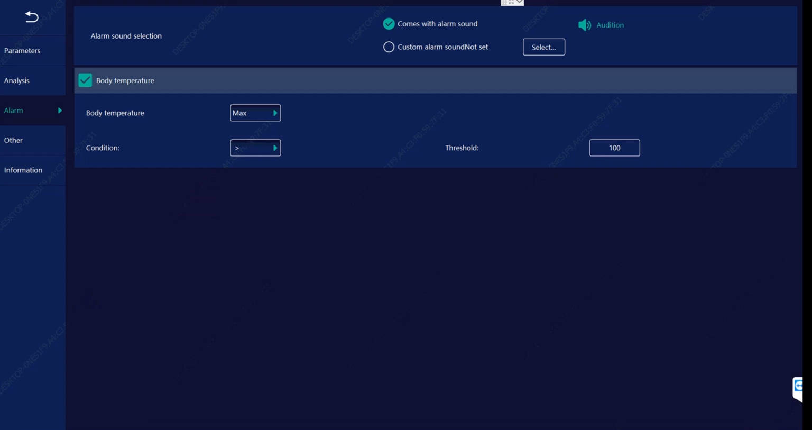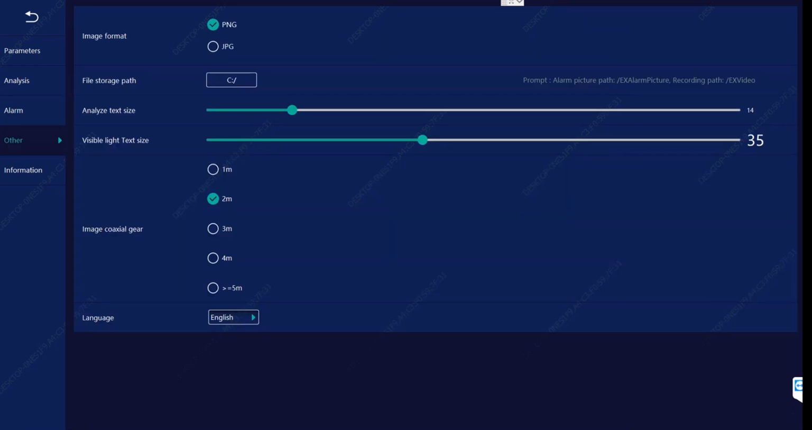Under the alarm again, you will be able to set the threshold, or you will be able to select what audio file to trigger. Under the other, you can change the language setting or where to save the video.